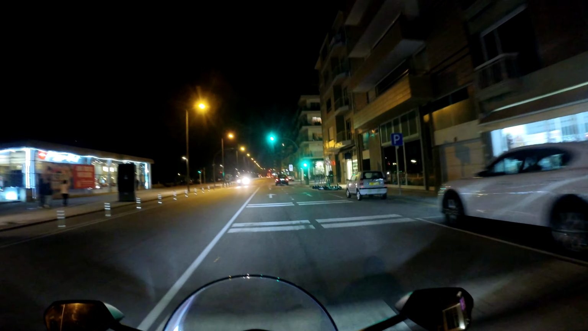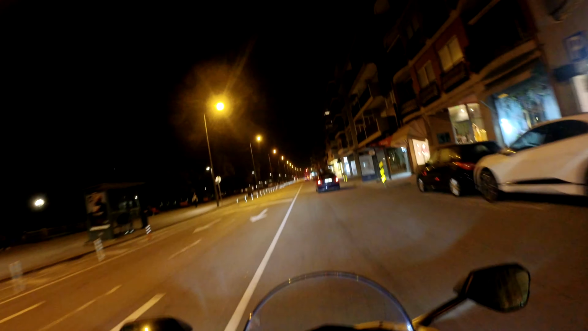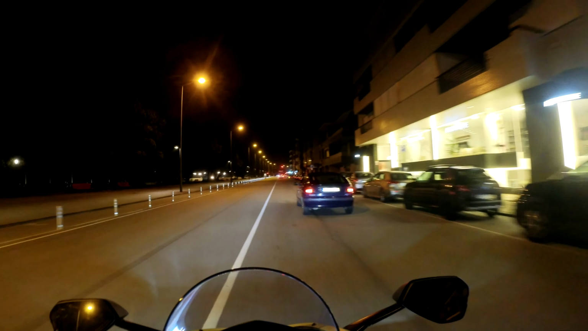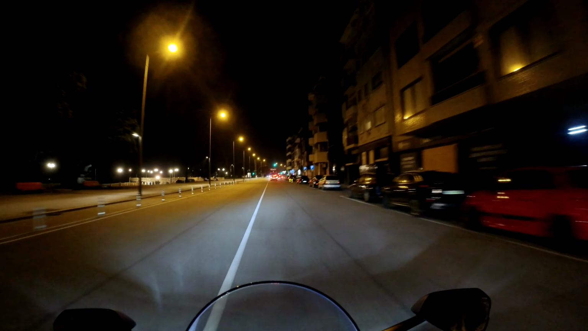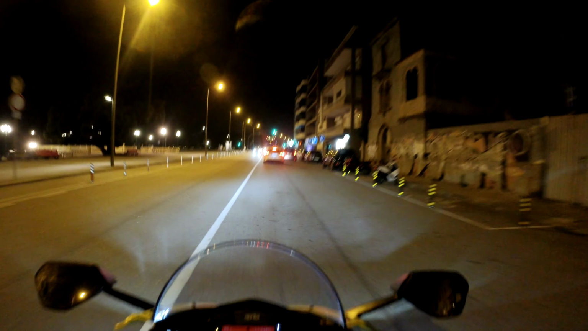Then there are the trips. The longest I've been riding in one sitting with this bike was 2 hours and a half, and boy oh boy, that hurts. You get cramped, basically. It's the position you are in.